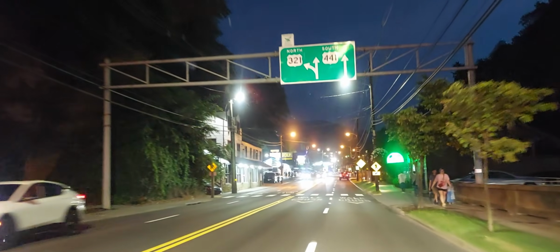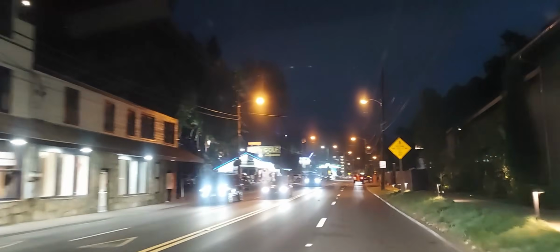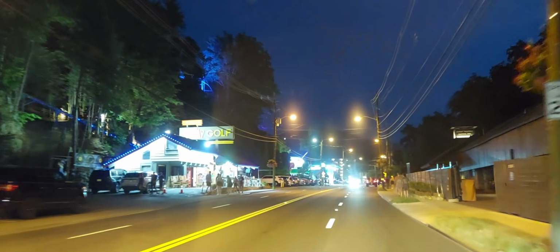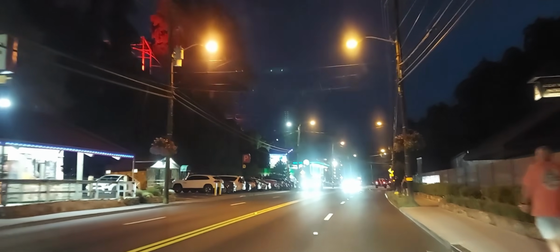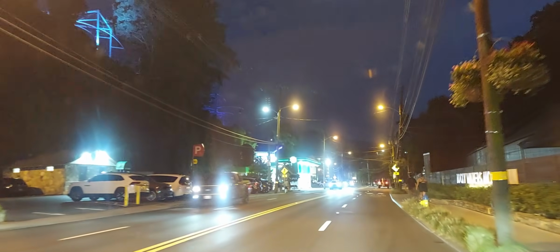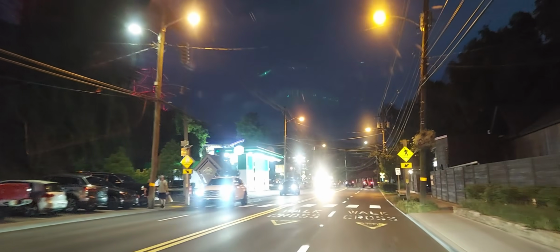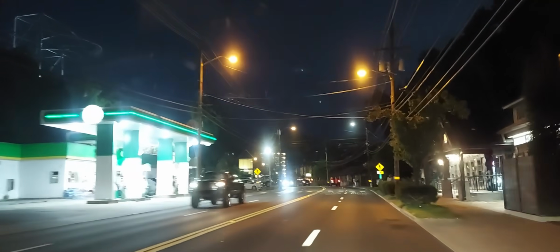Okay, so we made it into Gatlinburg on a Saturday night. Still, as you can tell, it's a little foggy, and I apologize for that. I've got the defrosters on and all that stuff, but there's still a lot of humidity in the air.